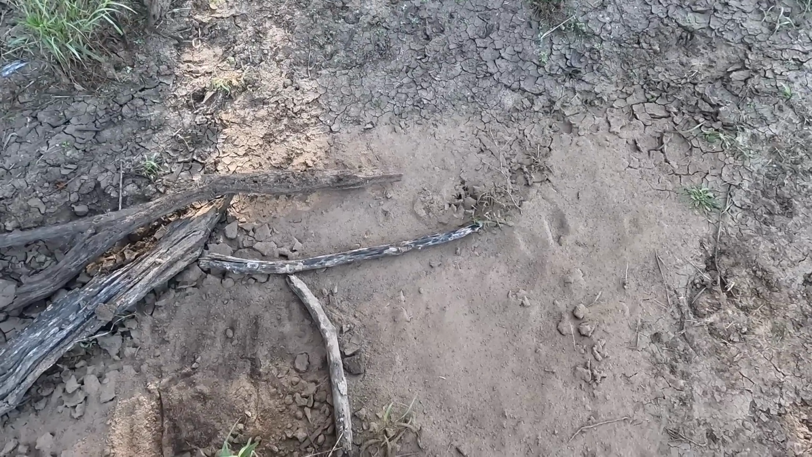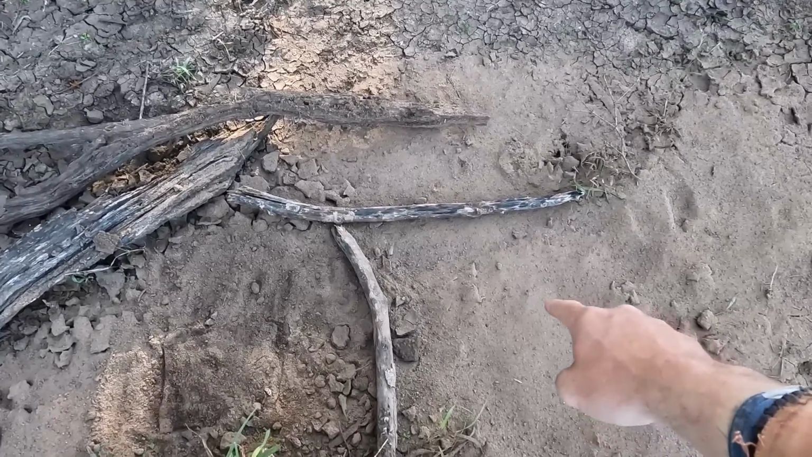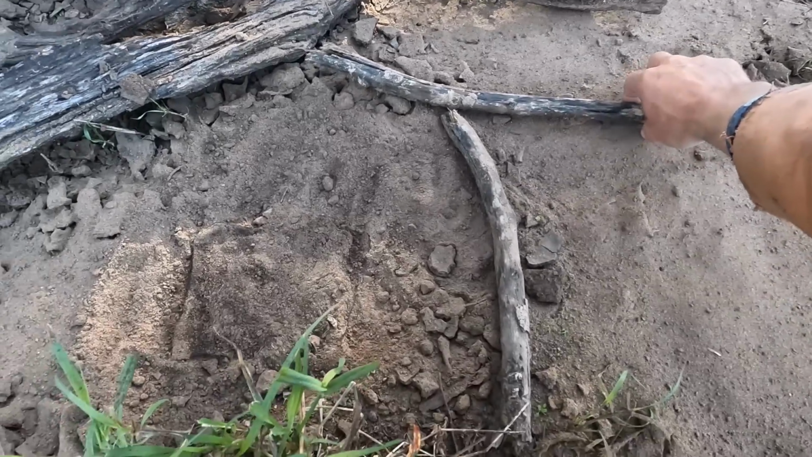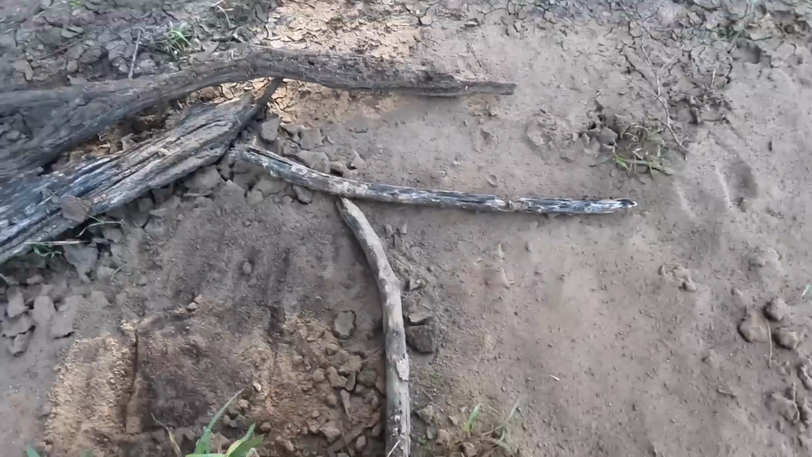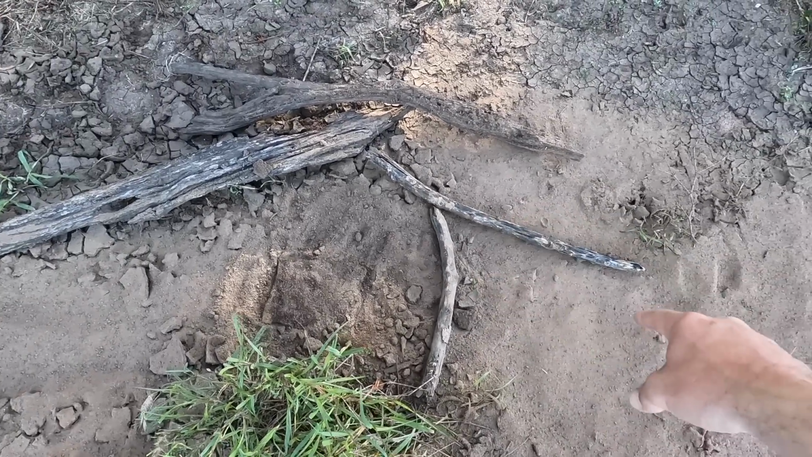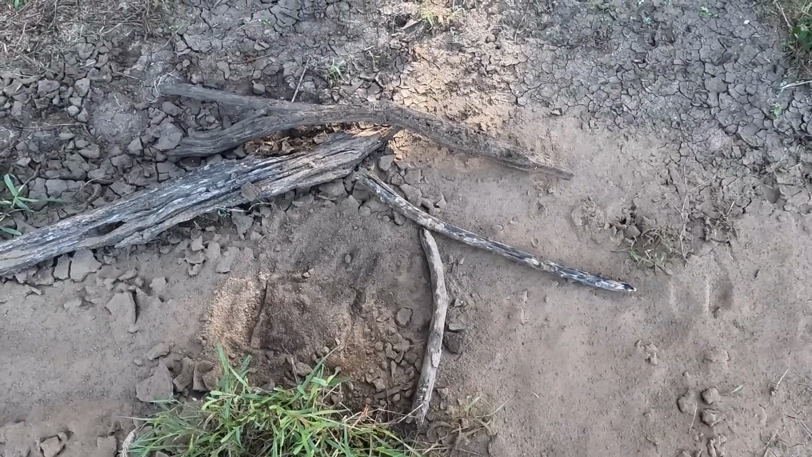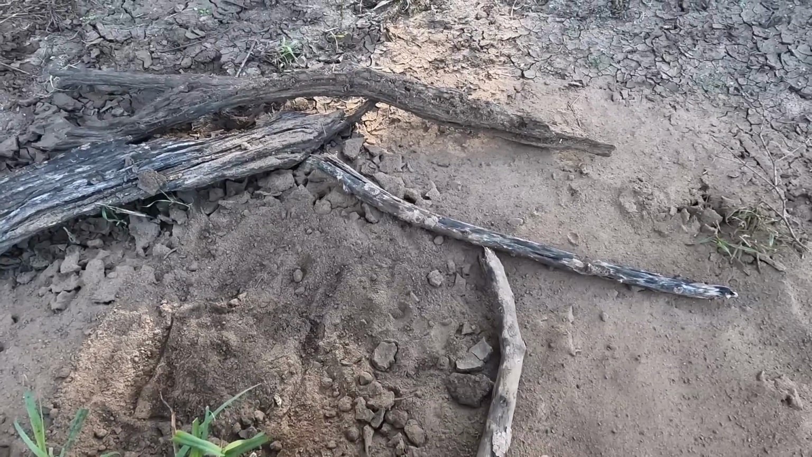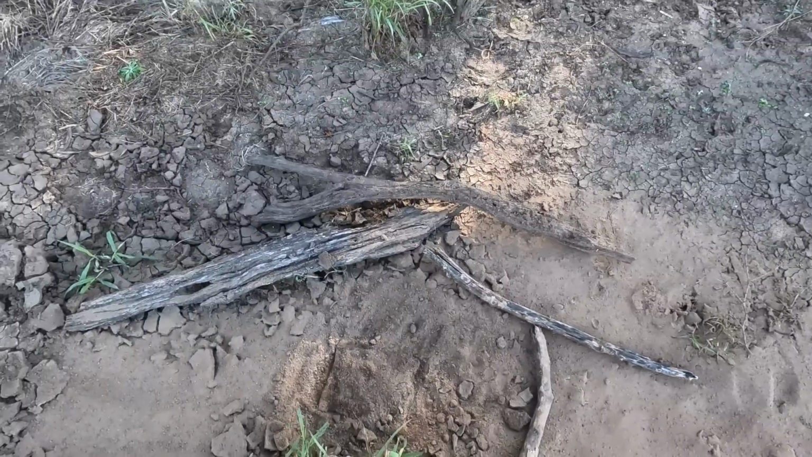And now I've got another one set in just over here. I'll move that stick ever so slightly. So if he comes around to scratch, hopefully he'll step on that one. I might move that stick just over a little bit more.